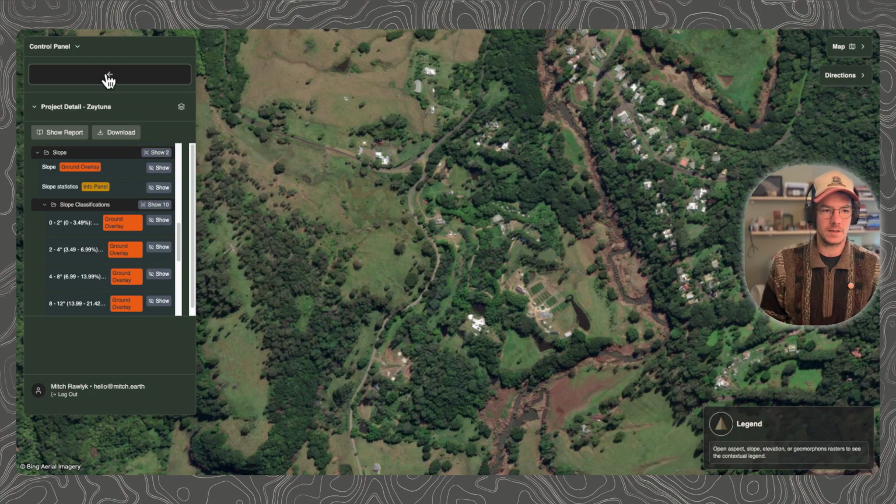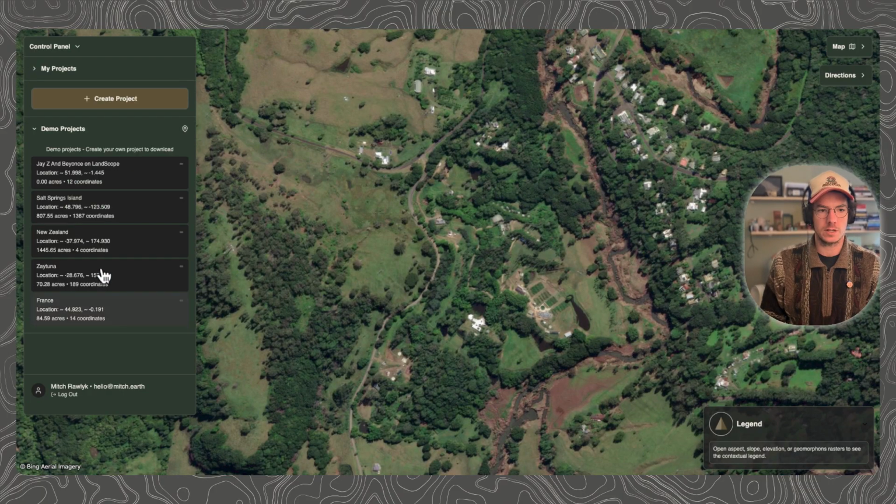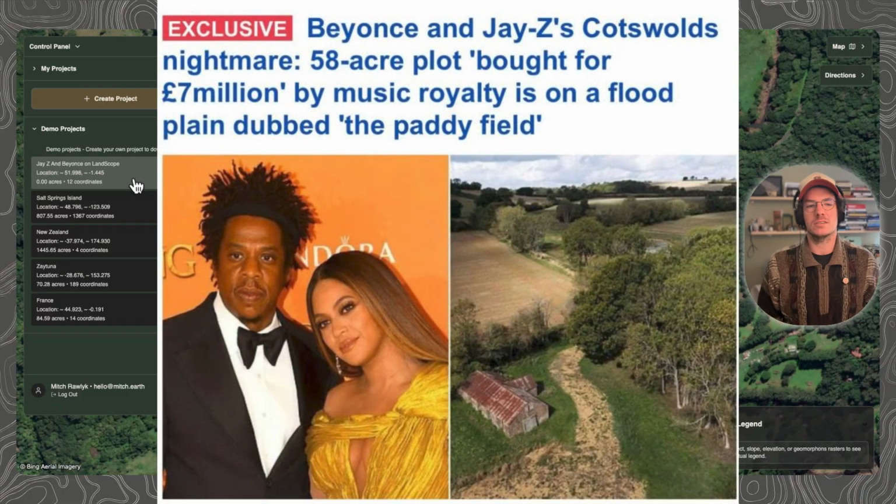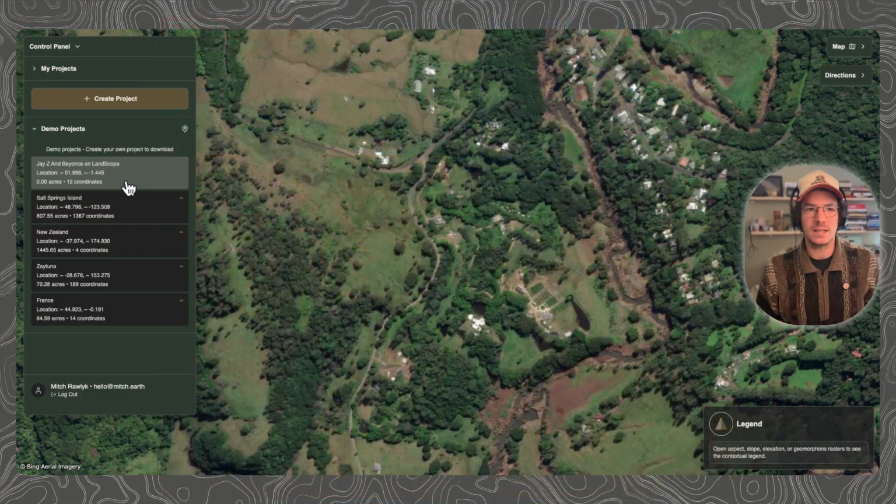And then on top of that, there are other demo projects that you can explore, some in France, New Zealand that we went over, Salt Spring Island in Canada. Jay-Z and Beyonce just bought a property in the UK, 7 million pounds, but it floods all the time. If they had one of these mapping packages, maybe they wouldn't have done that.